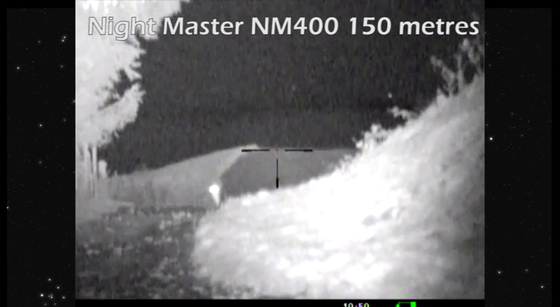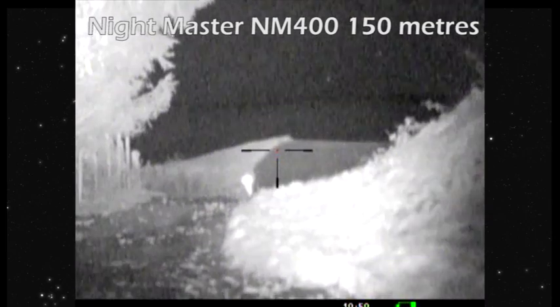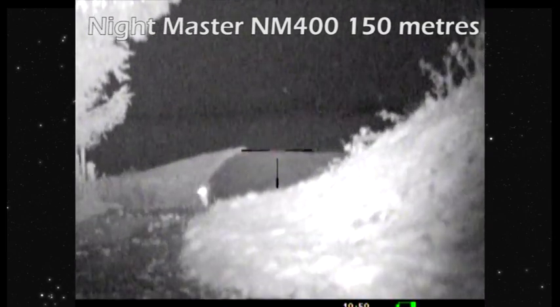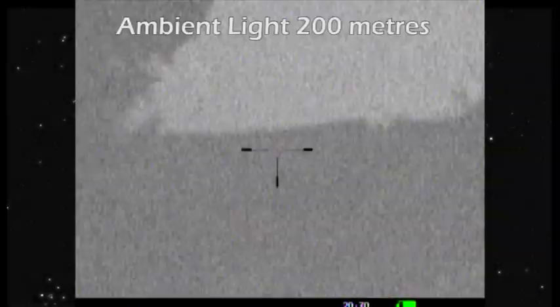Yeah. The thing you've got to remember here as well, this is an exported video from an MPR, so it's nowhere near as clear as you actually see through the weapon sight. On the weapon sight we could actually see the chest detail and the legs of our dummy fox, so this is a rubber fox with IR reflective eyes.